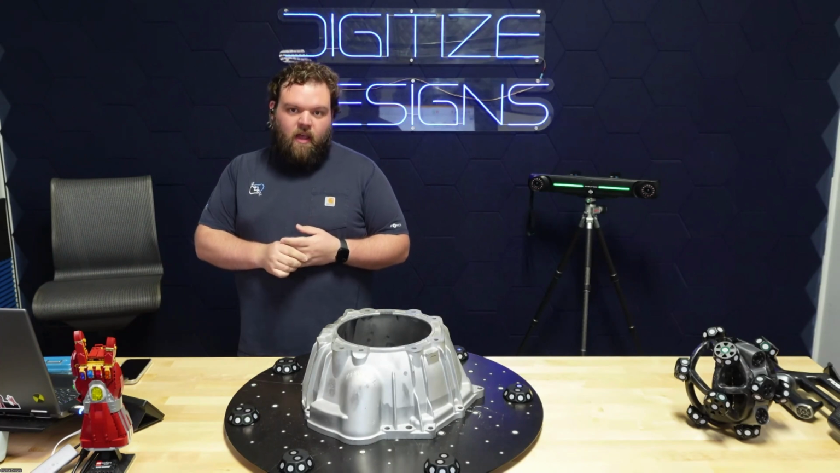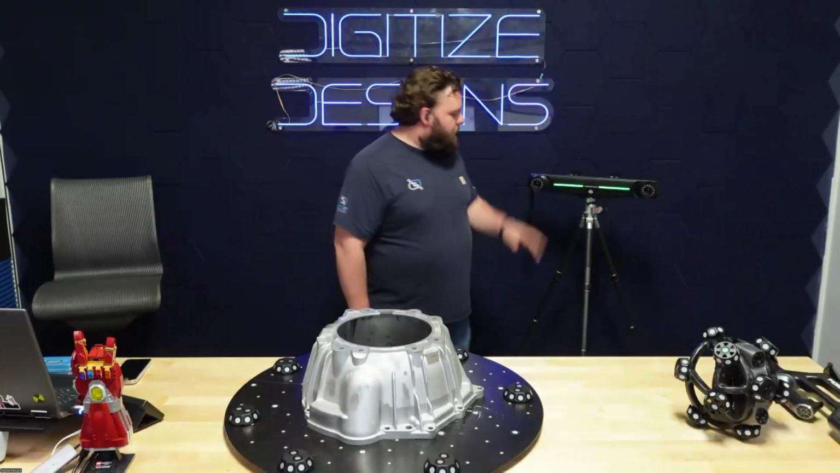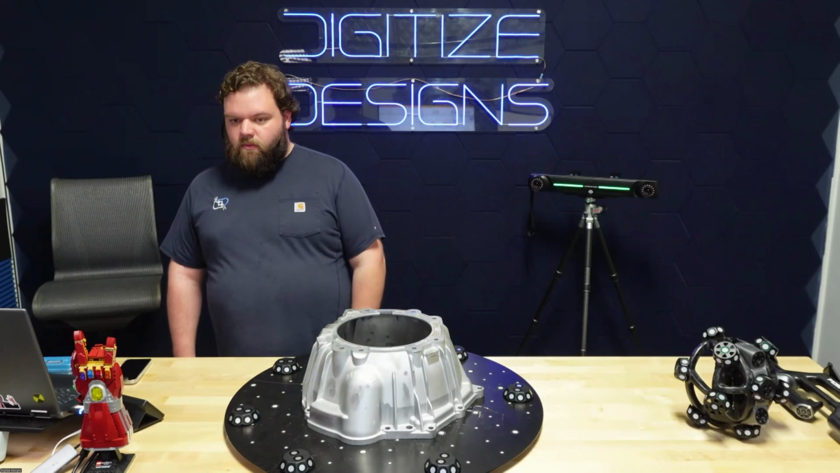Today we're going to be looking at the Scantech NimbleTrack. I've got it in 3 parts today because we'll be using it with the track probe. We've got the tracker, the scanner, and the probe. I've got an example part and a turntable to use with it.